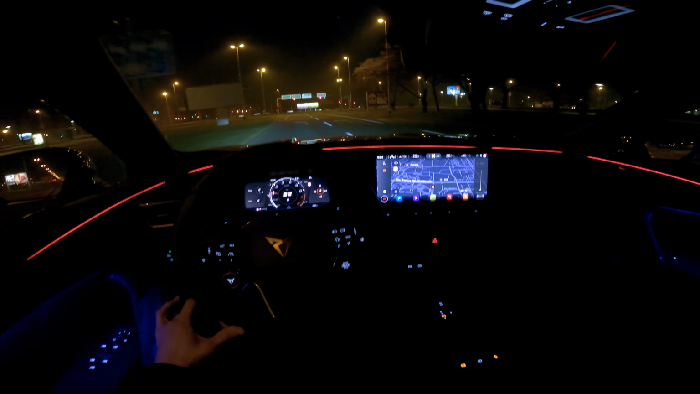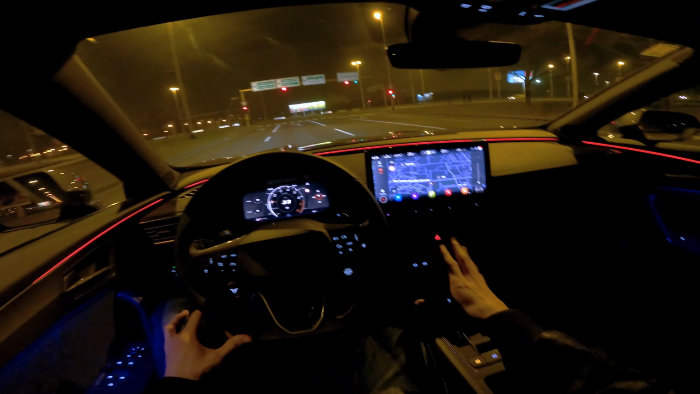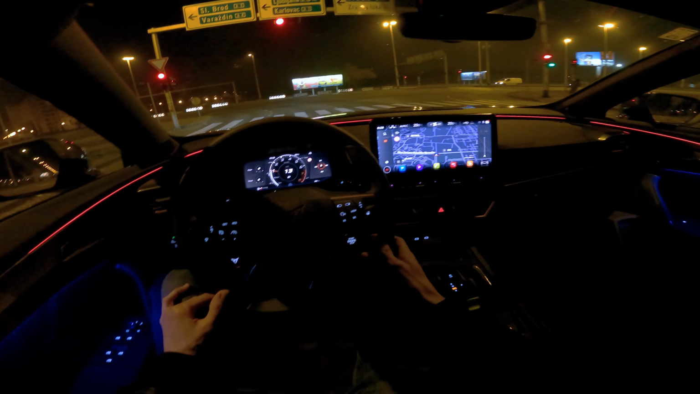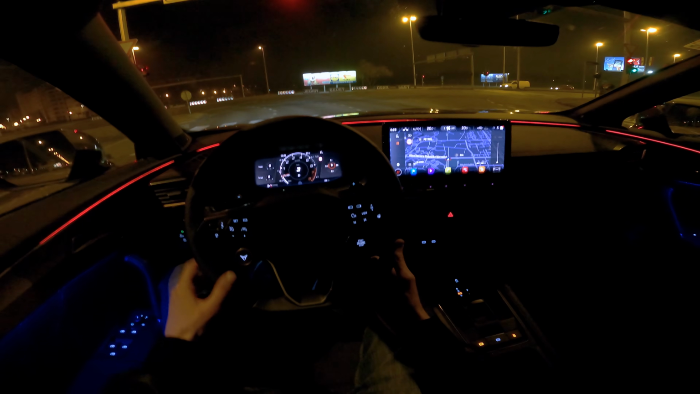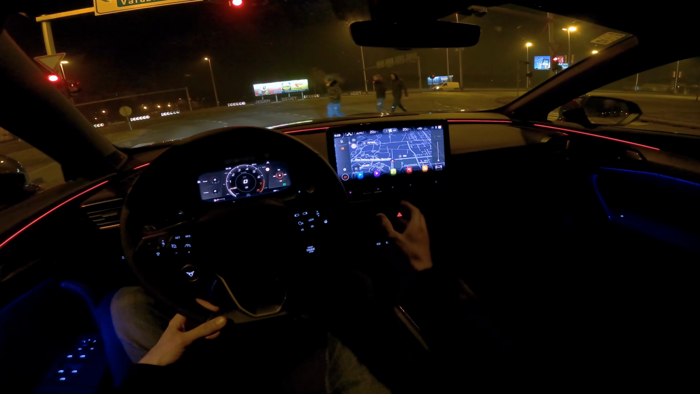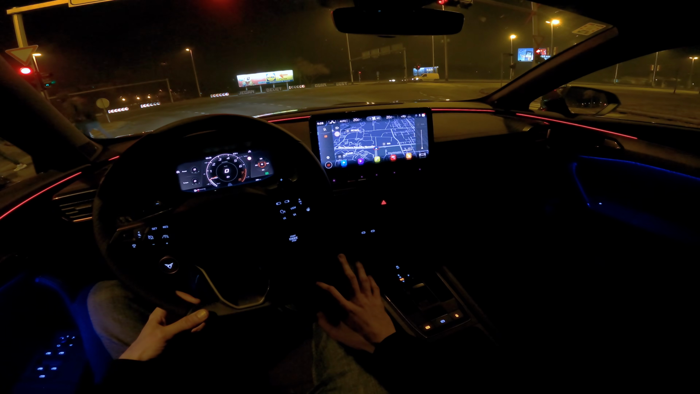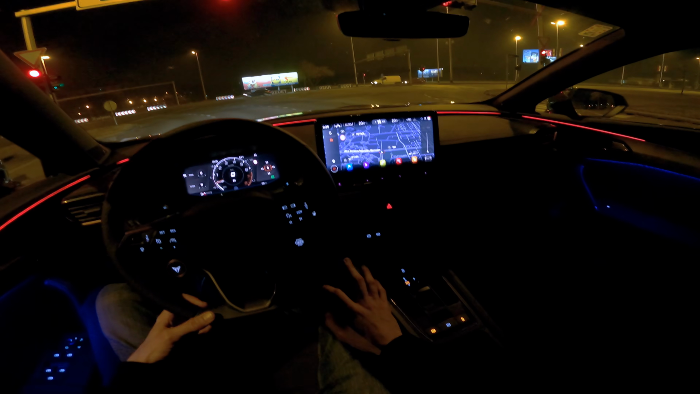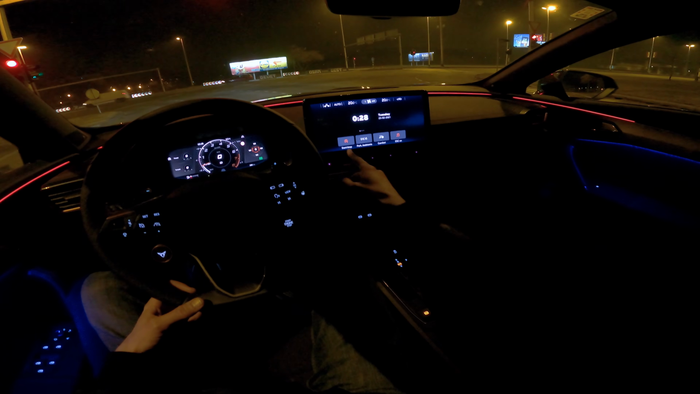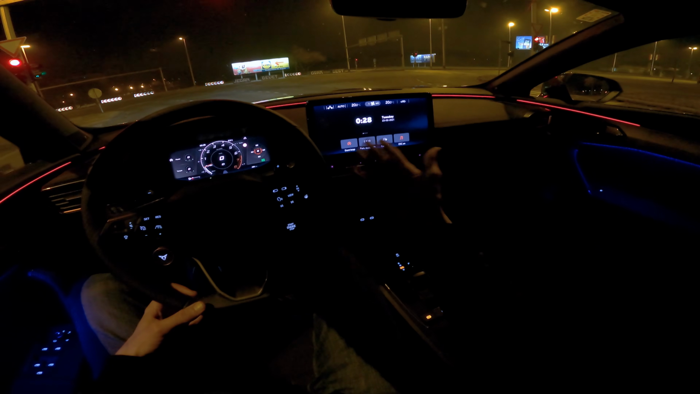Now, one little criticism, perhaps: start-stop. Since this is all digital, I don't mind the climate control, although I like physical knobs. But you can use voice commands, and the volume and stuff you usually control through the steering wheel. So you don't even use the touchscreen commands as often. But one criticism is that if you want to turn off the start-stop, you have to turn off the infotainment. Actually, you can turn it off.